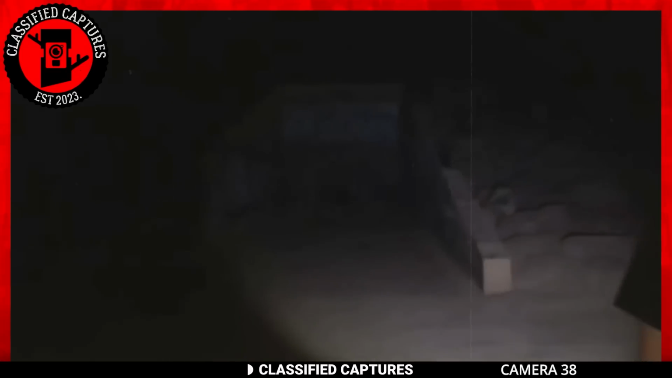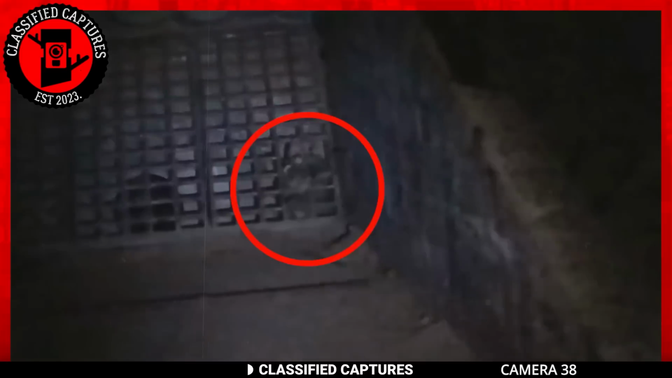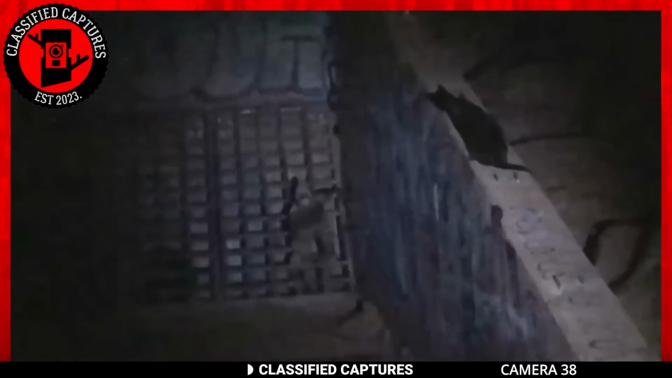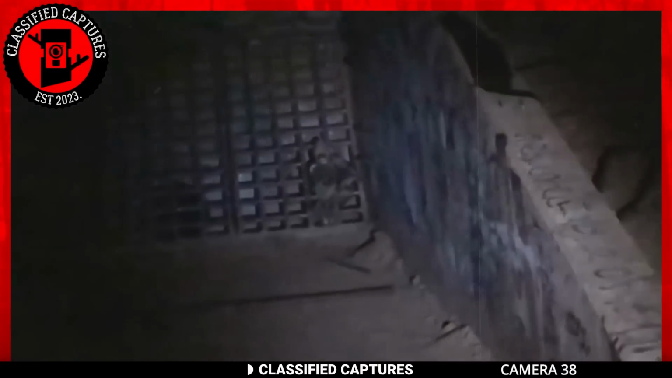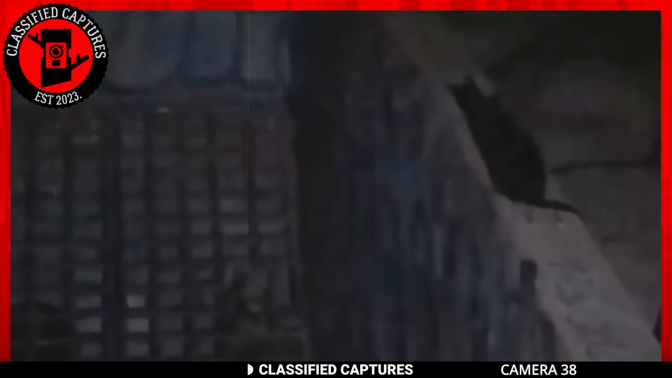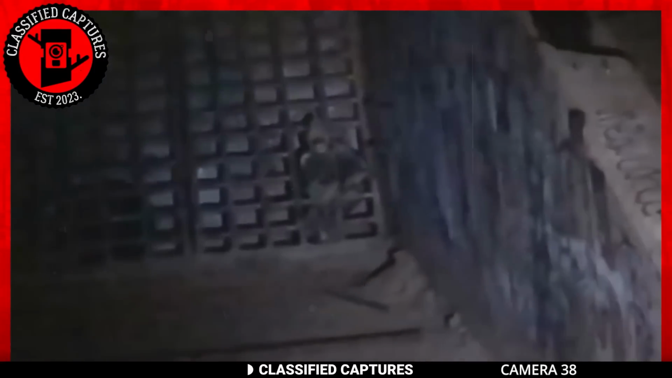The cameras are ready to capture the extraordinary, and boy, did they find something remarkable. Brace yourselves, for what you are about to witness will send shivers down your spine. There it is, right before your eyes, a mysterious creature perched atop the sewer, its presence both intriguing and unsettling. Its shiny black fur adds an element of mystique, glistening in the dim light. But the darkness plays tricks on our eyes, making it challenging to ascertain the true nature of this enigmatic being.